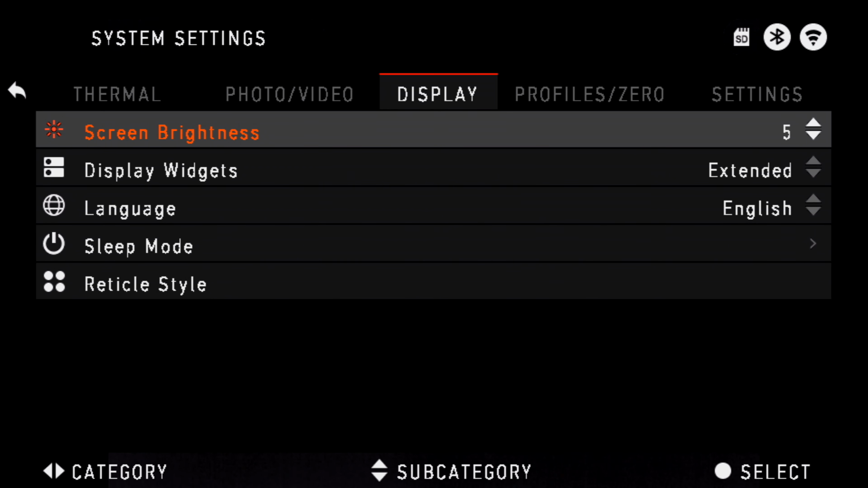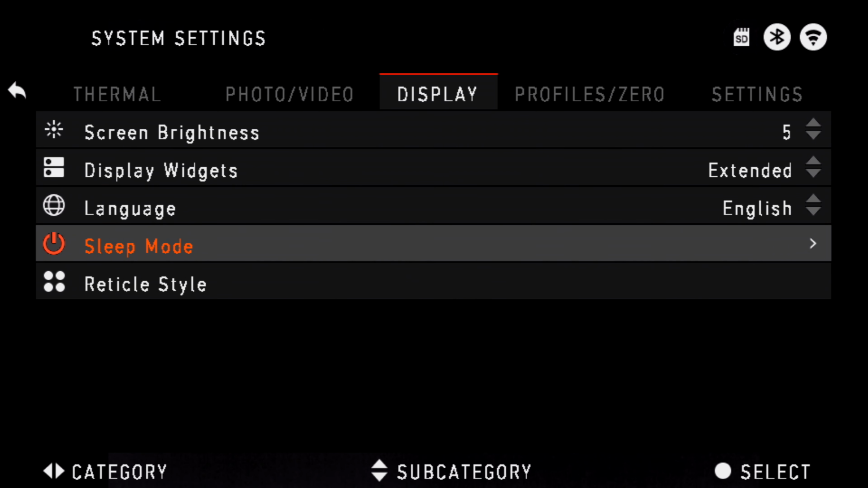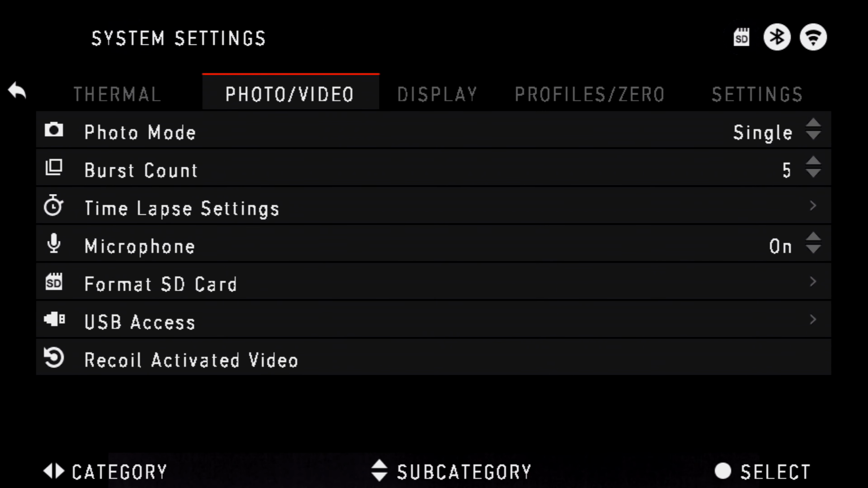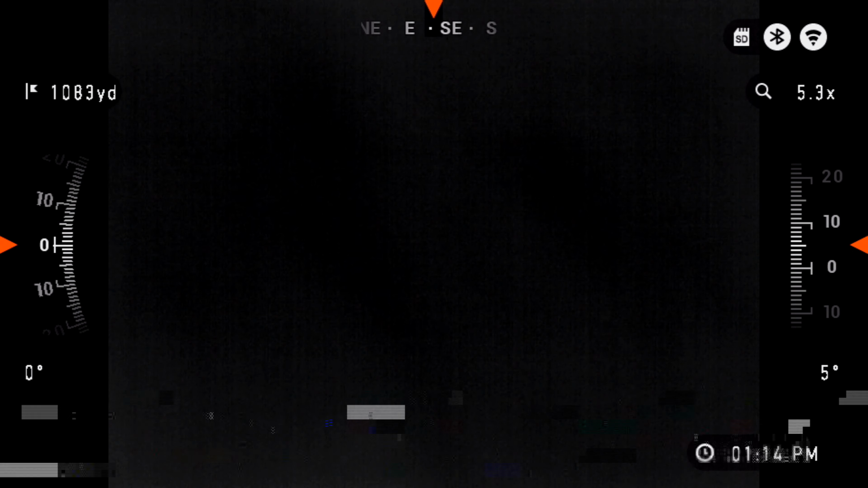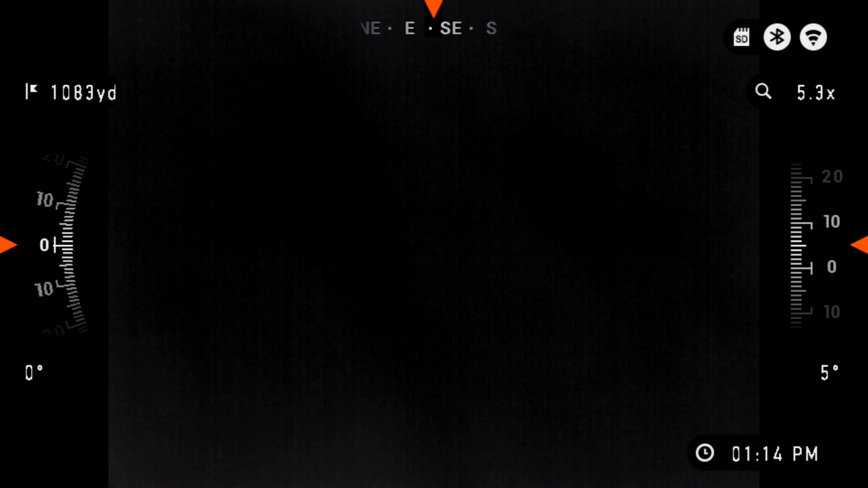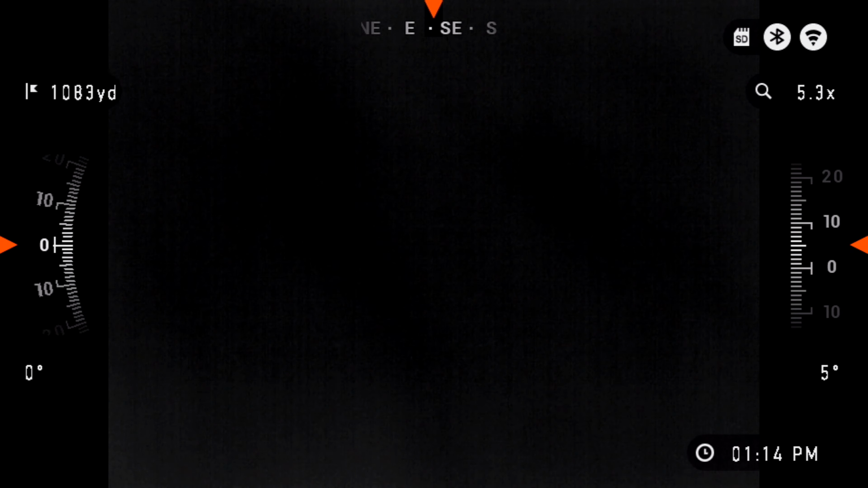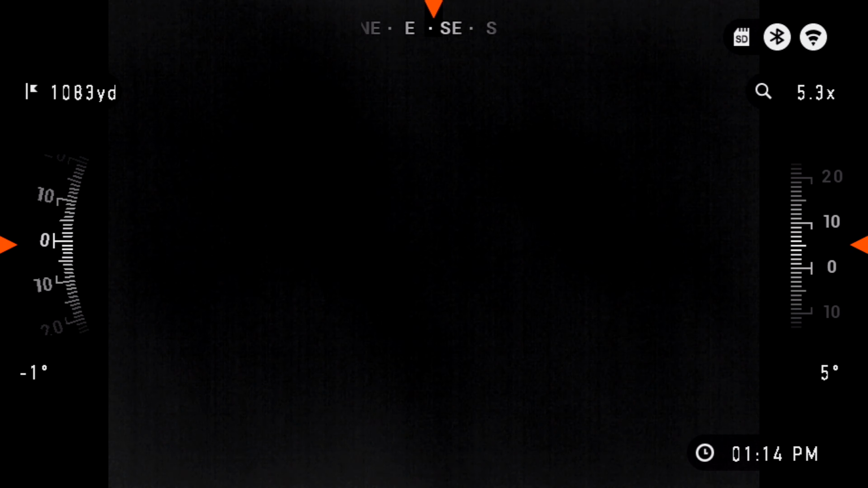It will not let you go to the option. So when you go to look at the screen, which we'll go look at the scope right now, there's no longer a target reticle. So that's probably how I'm going to skywatch. I don't want the target reticle there. I don't really need it.